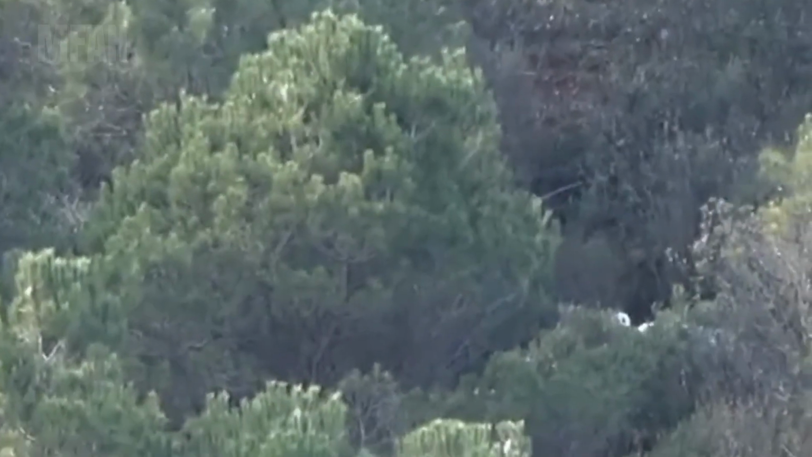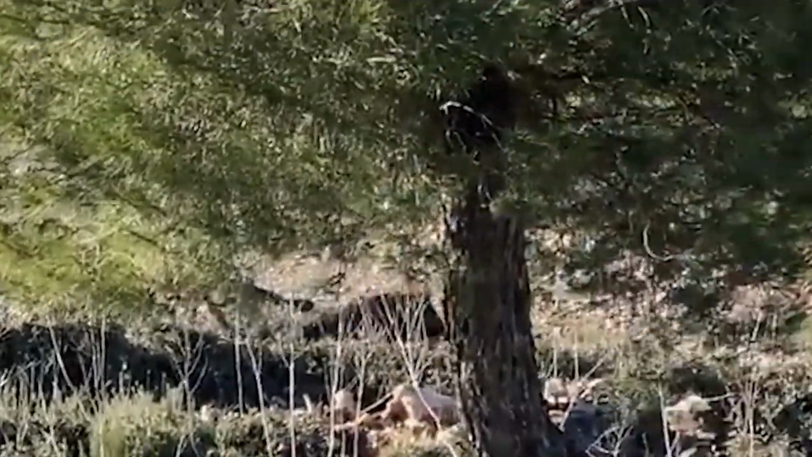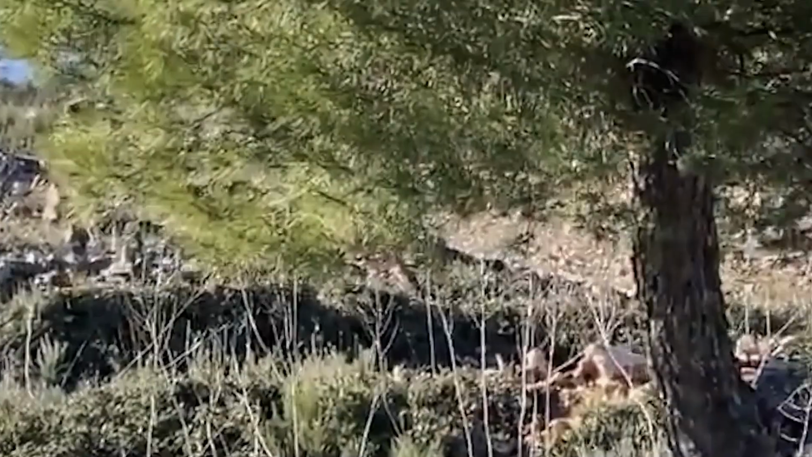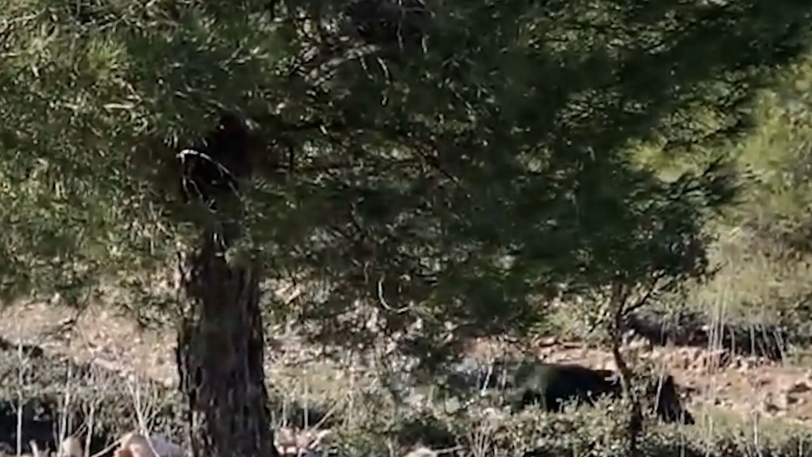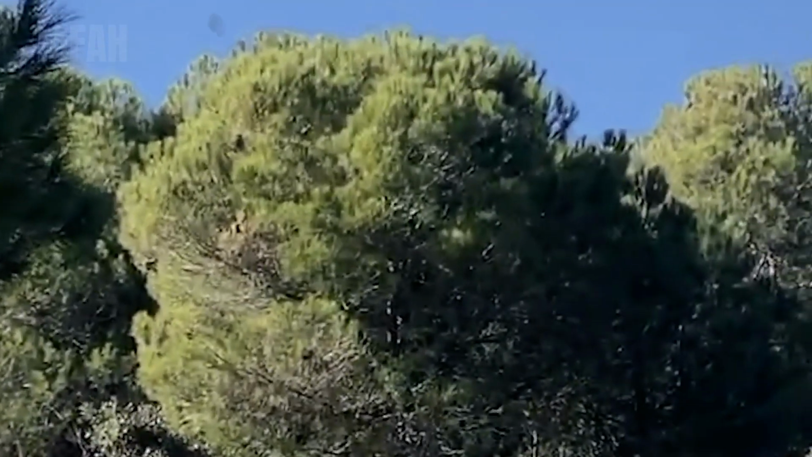Pushing deeper into the mountainside, I broke off from the main group. Suddenly, boom! A wild boar burst out of the brush, no more than 10 meters away. I reacted on instinct. One shot, and it dropped.